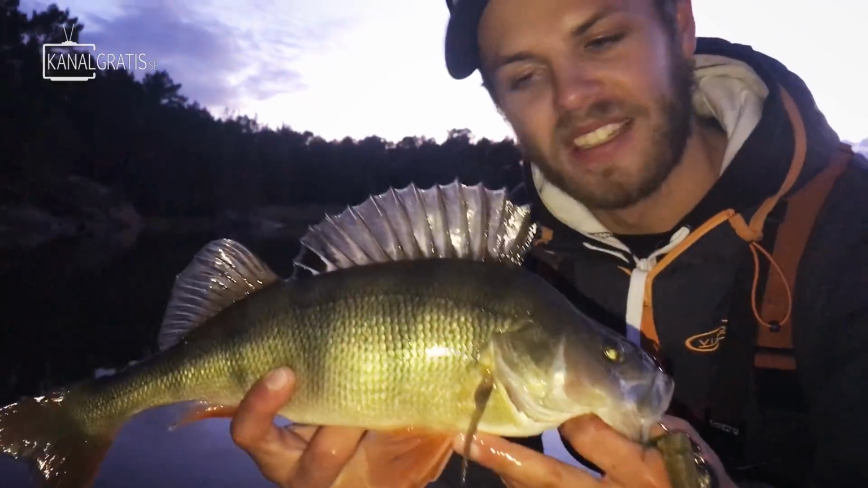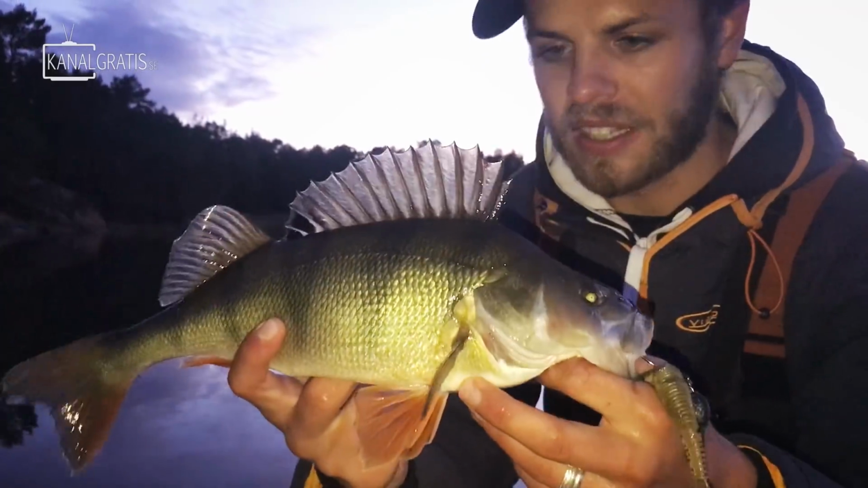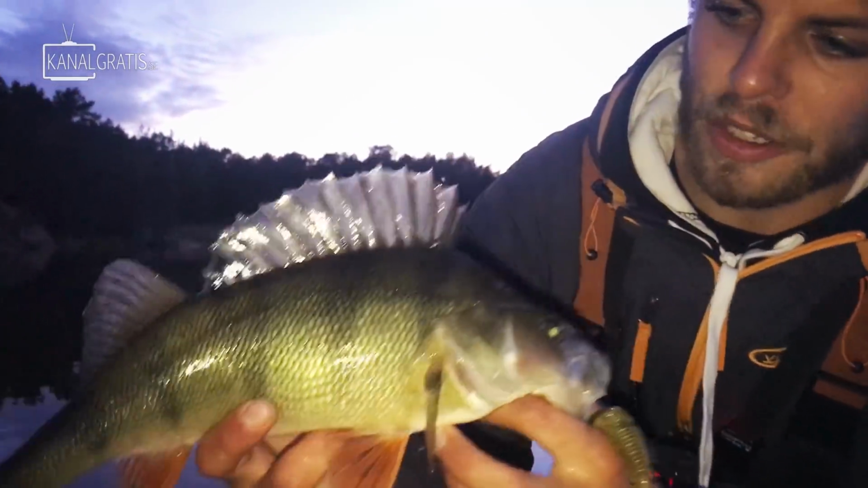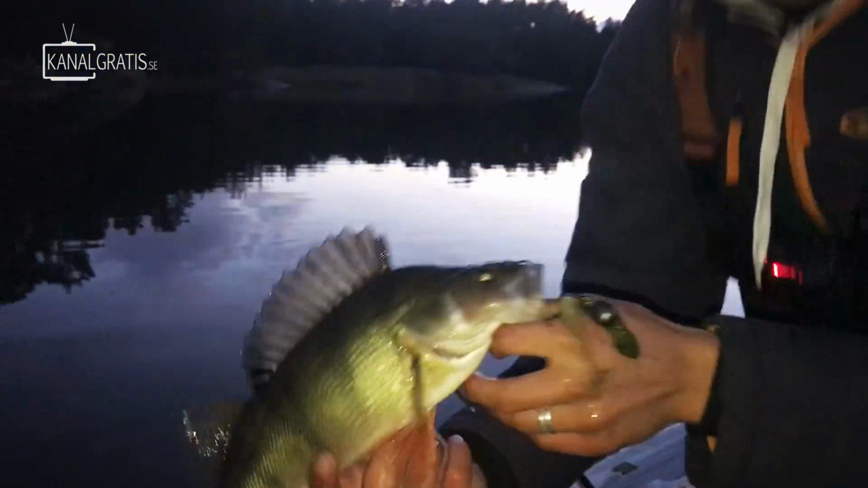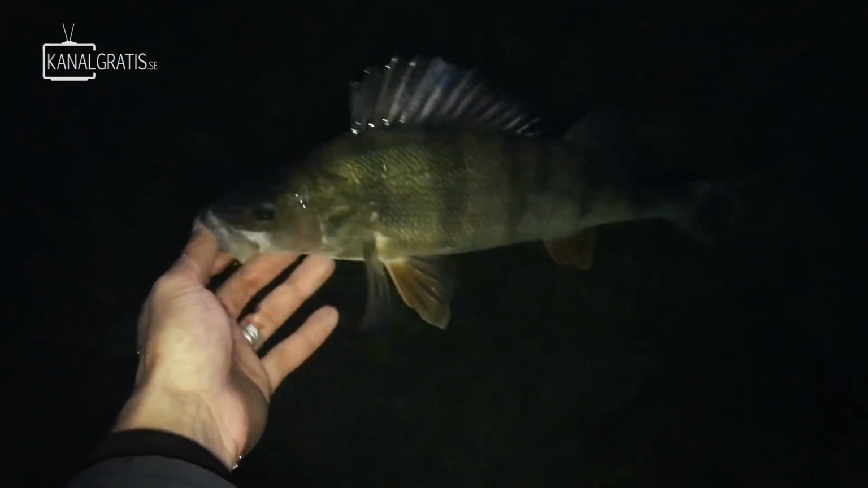This slow day just went from super slow to super fun. When you finally crack the code and find them, it's still slow. They're no monsters, but they are fun and they make it worth it. So awesome. Swim back down into this beautiful clear water.